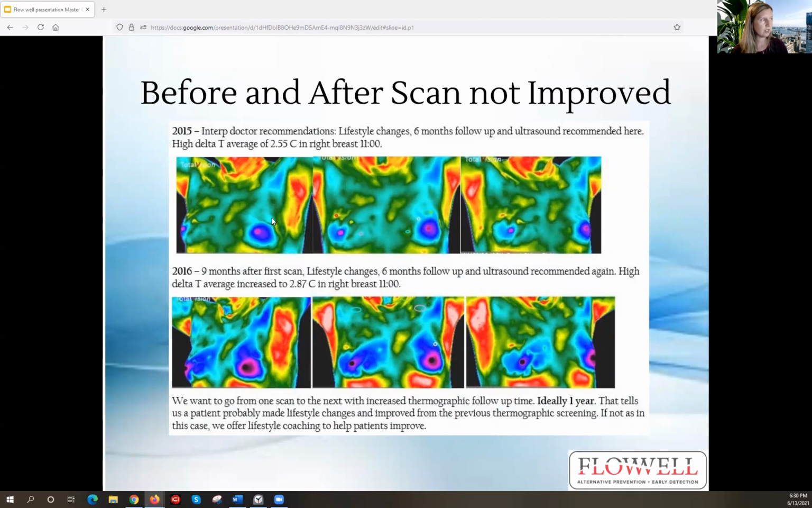So you can see in her armpits here, a little bit of red and yellow, and we talk about what can cause that in the phone report review. And you can see at her follow-up how that's increased. Now you can see a lot of white. White is the hottest color in this rainbow palette image, and then red, and then yellow. And so that tells me she has a lot of toxic buildup in there.